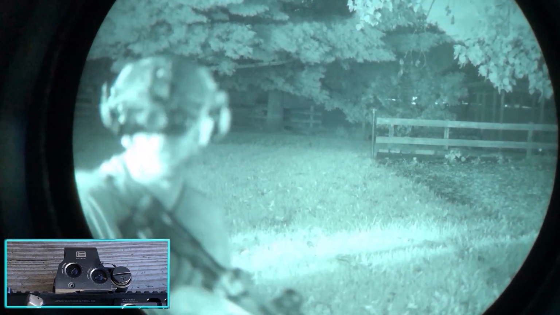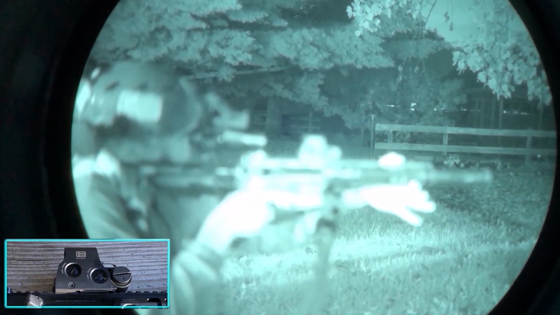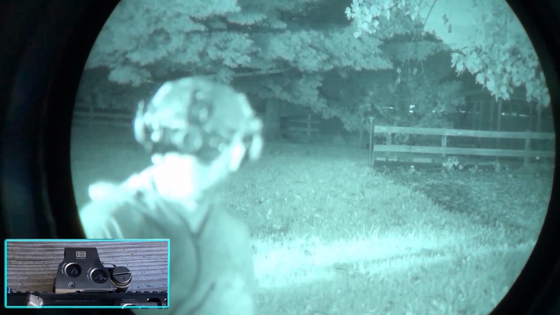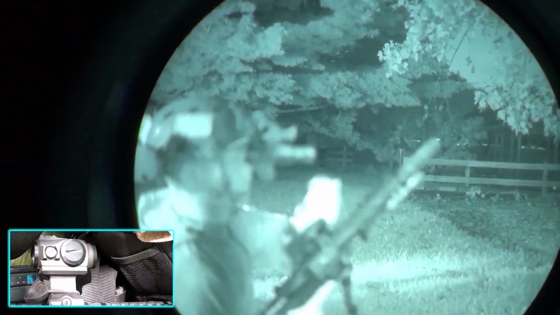1/3 co-witness, you need at least 1/3. At least 1/3 with a PVS-7. Duals may be a different story, but I would venture to say 193 for sure with a PVS-7. Now the Holosun 403 on the Geissele 1.93 mount.